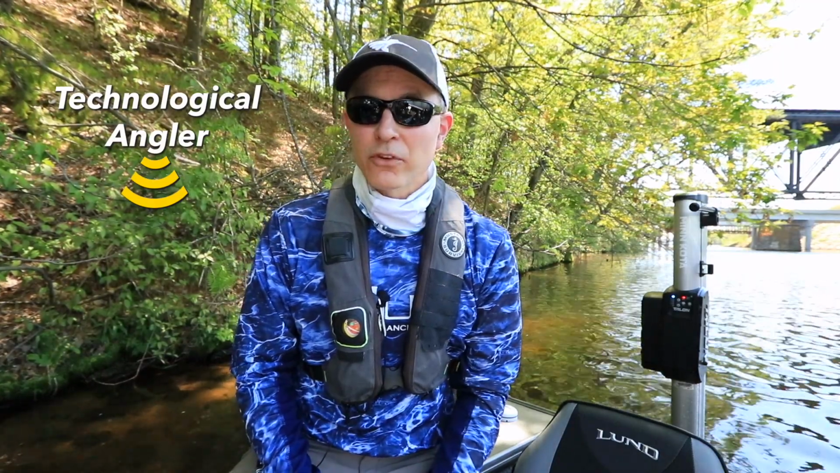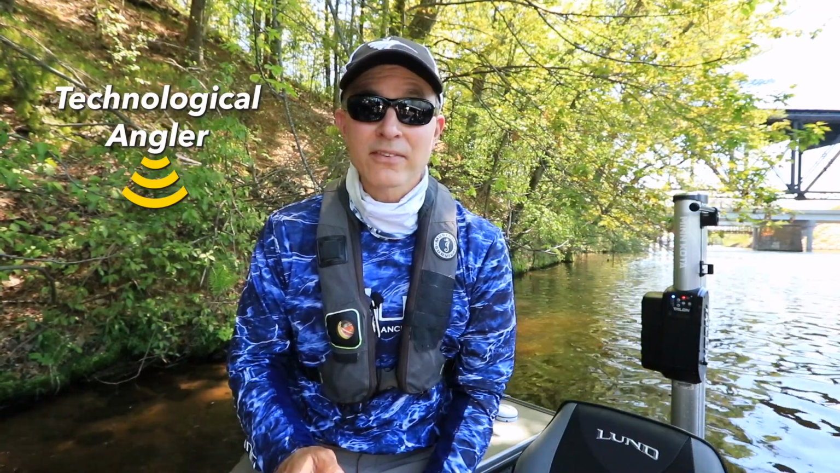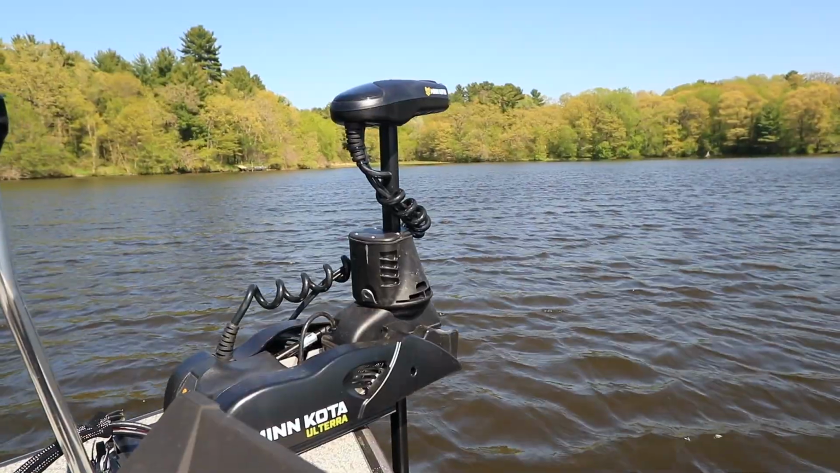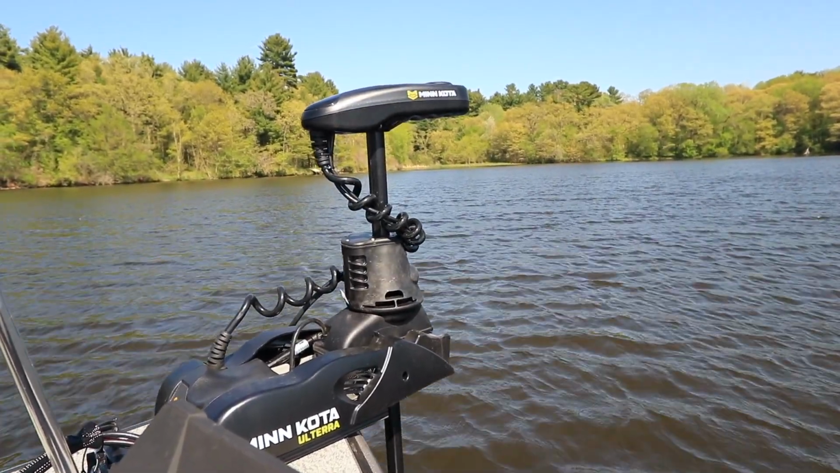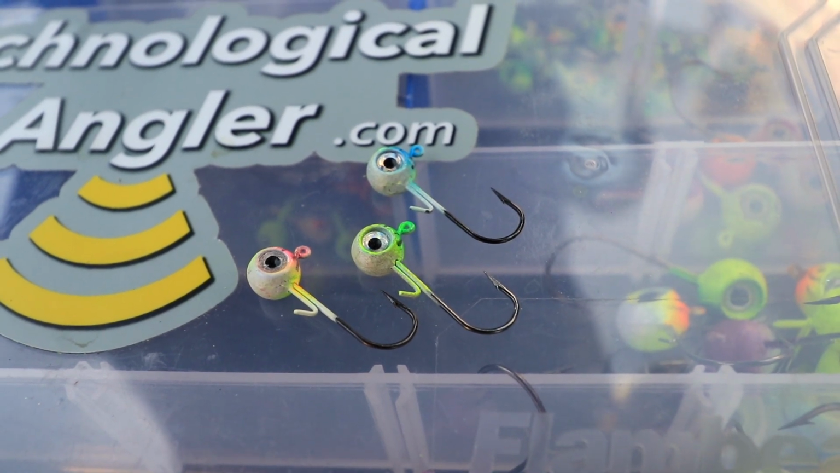One of my favorite ways to chase panfish, especially when I need to cover water and find fish fast, is, for lack of a better description, jig trolling. Here, I'll use my bow mount Altera to quietly maneuver my boat through potentially fishy areas, pulling a light jig tipped with a compact soft plastic behind me.